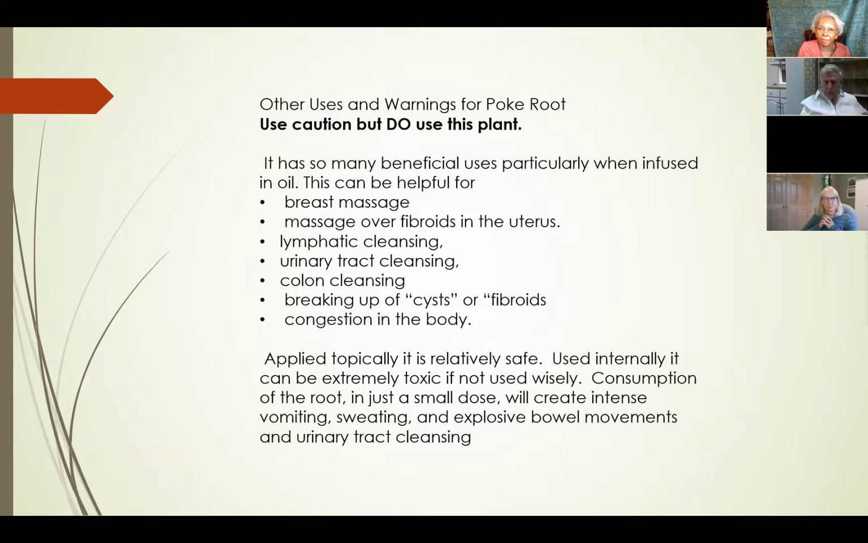It's great for breast massage. It's great for fibroids over the uterus. It's great for lymphatic cleansing, urinary tract cleansing, colon cleansing, and it's just great with breaking up cysts and fibroids.